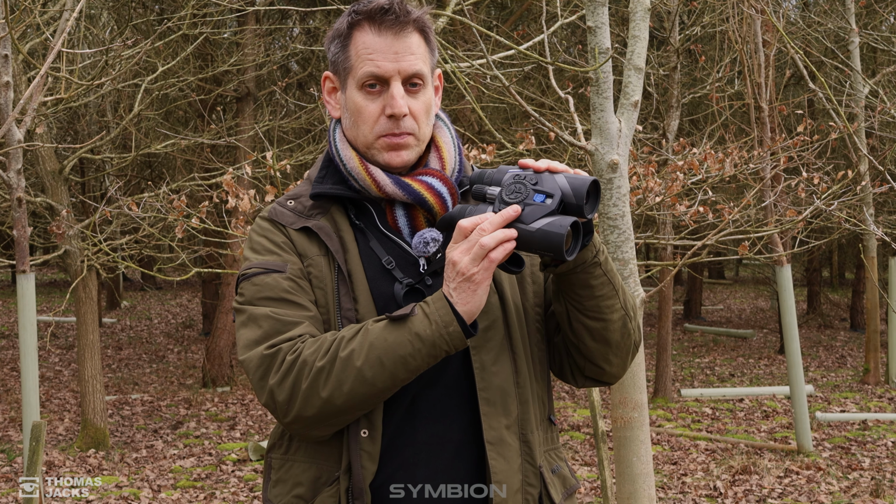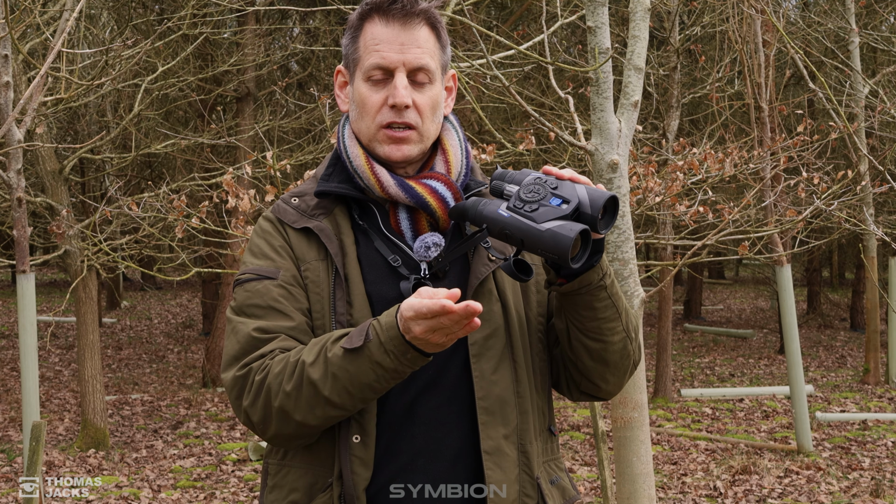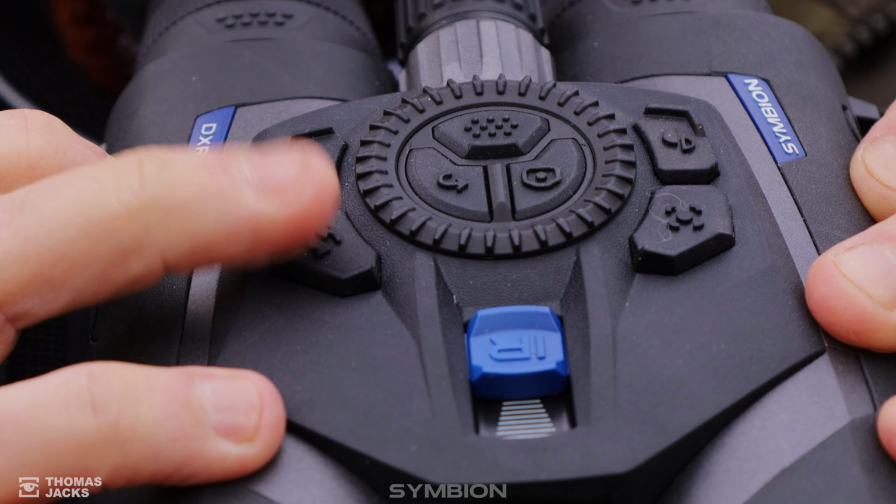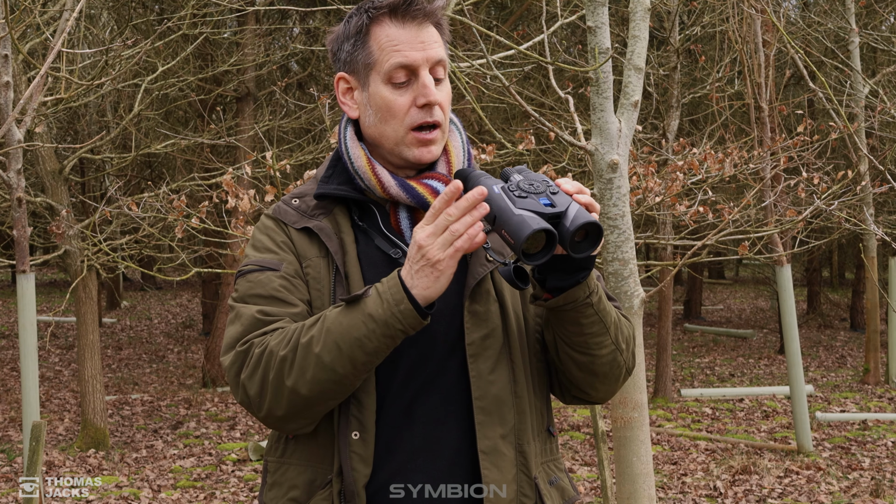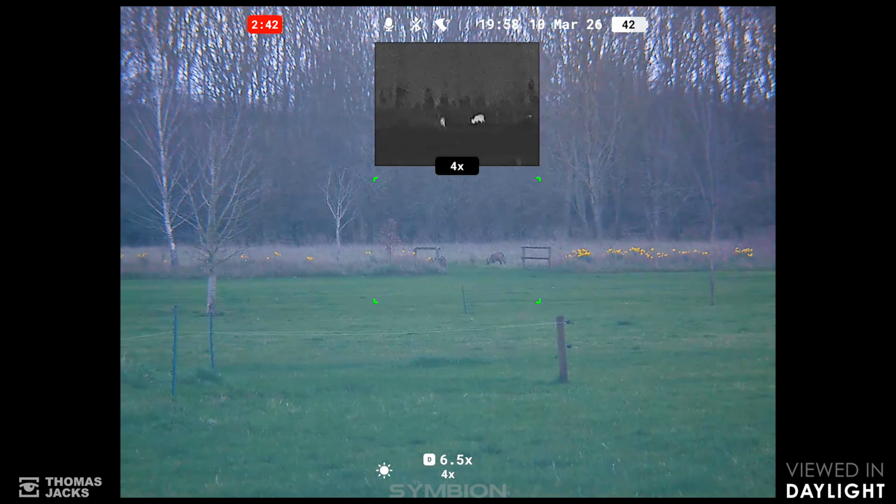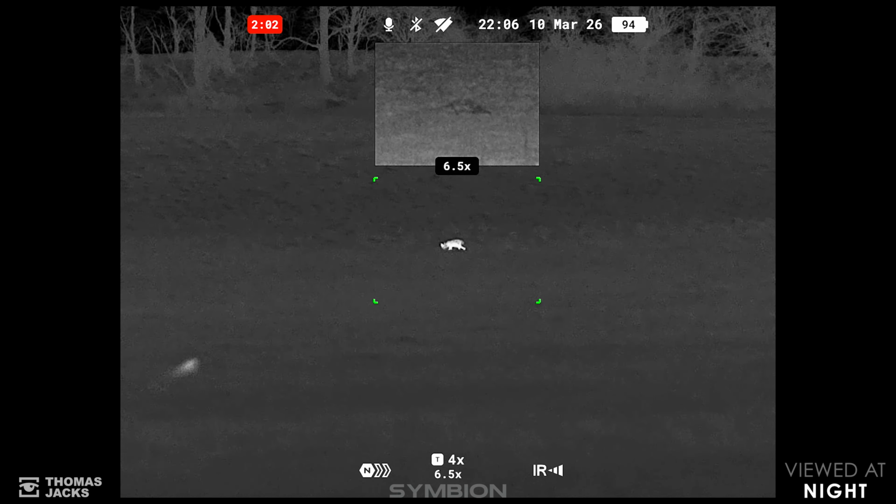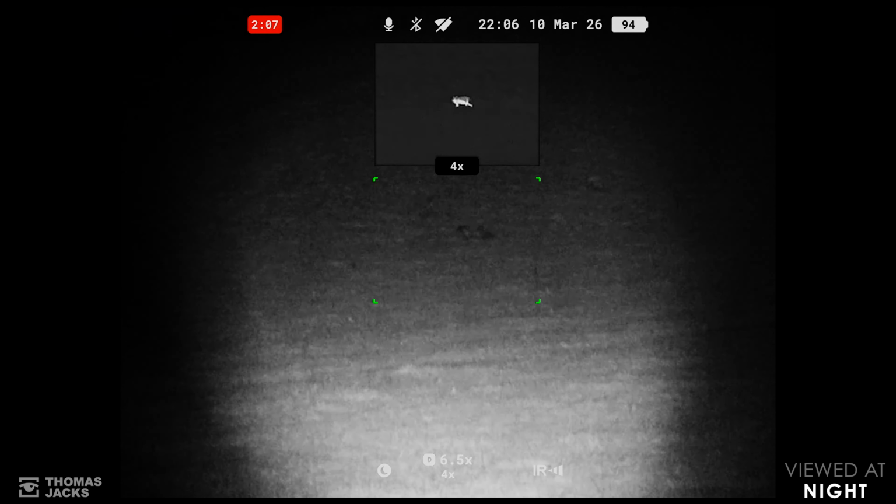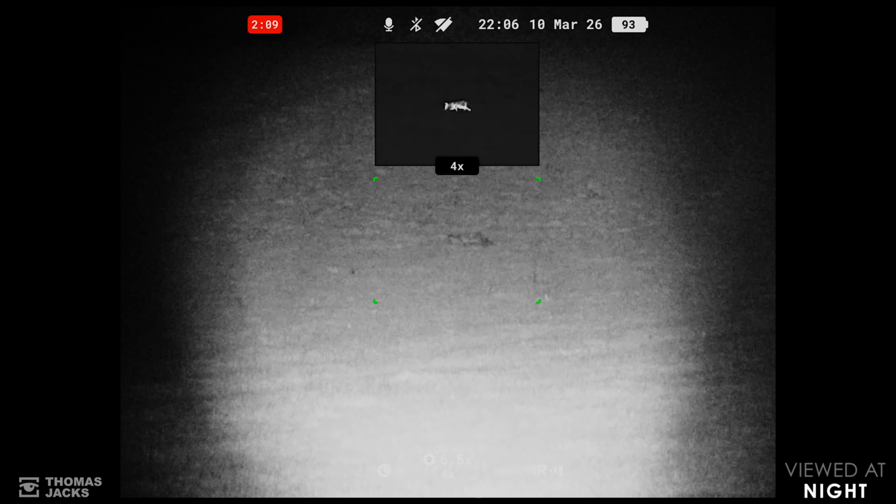Now, this button here, a short press on that will take you from thermal to digital and then back to thermal again. A long press on the same button opens up a picture-in-picture window that puts you into duo mode. Because seeing in thermal and digital together, either like this or this, well, you can instantly see how useful that is.